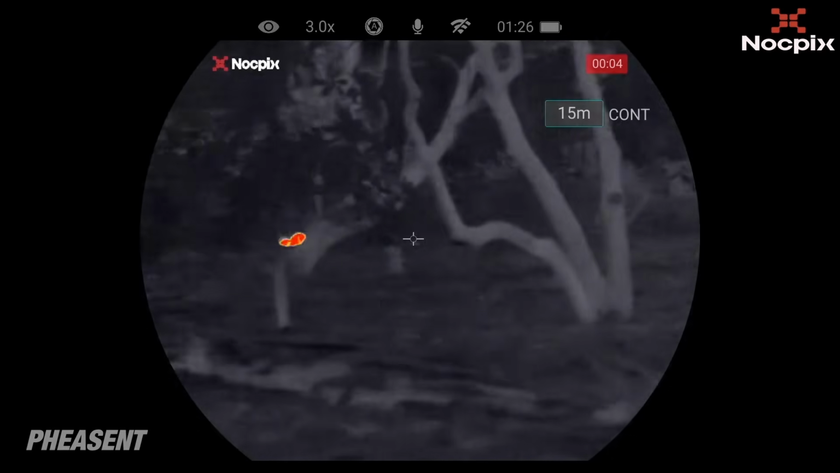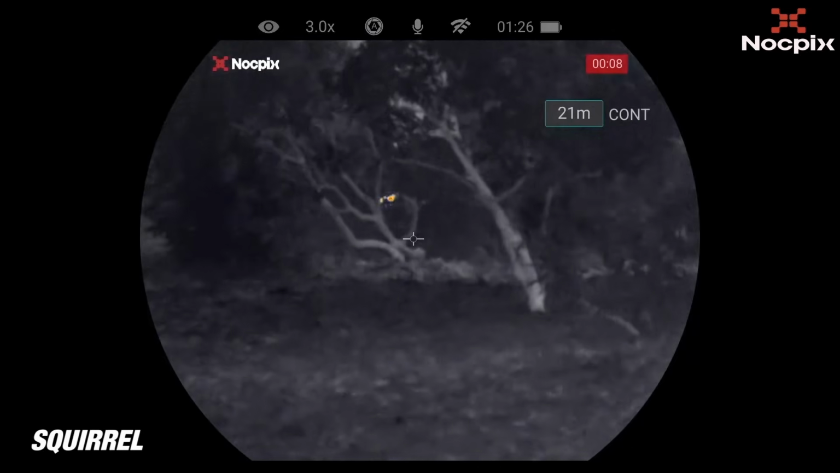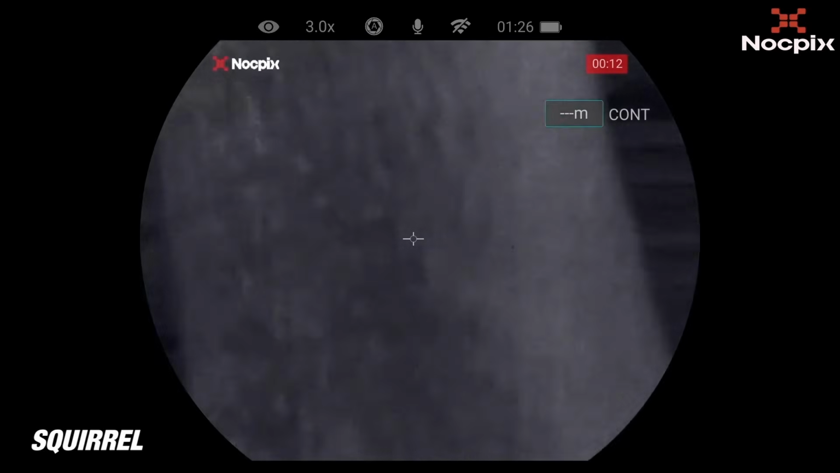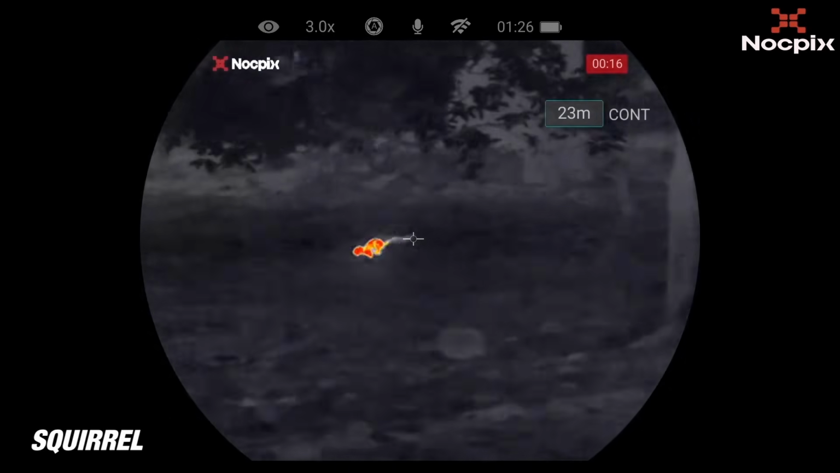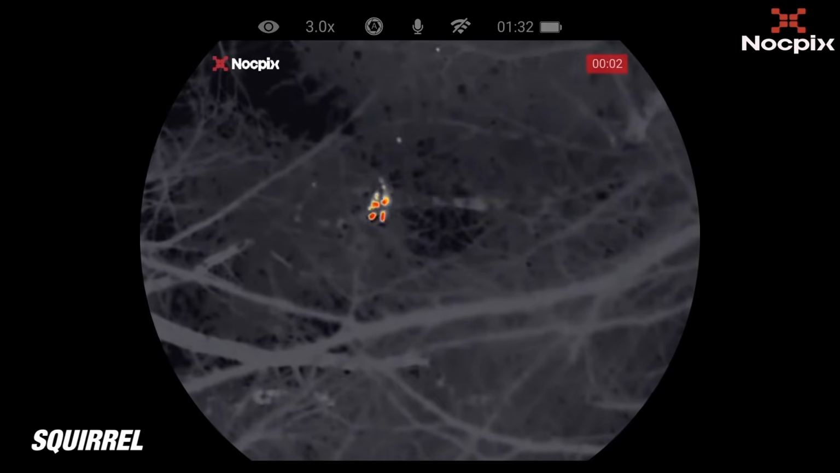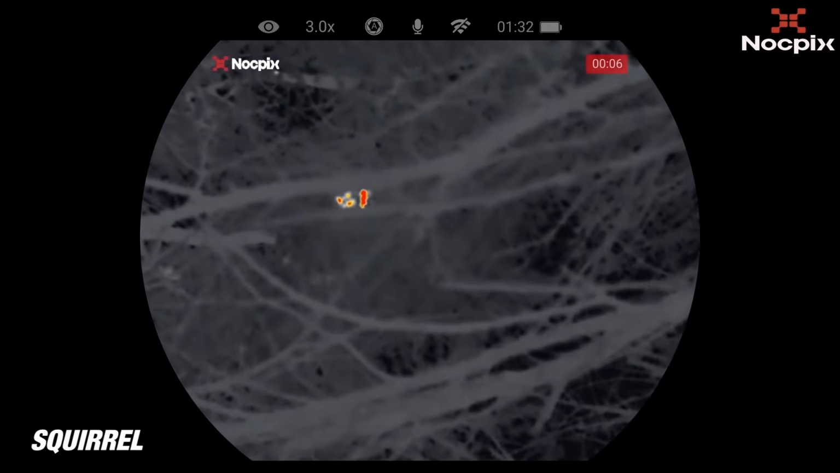Now onto the squirrels. Now this for me would be an ideal tool for spotting those pesky blighters up in the trees. Thermal for me at least would be a great addition for pest control on these fellas, and even in pretty dense foliage I managed to track these chaps high up in the conifer trees.